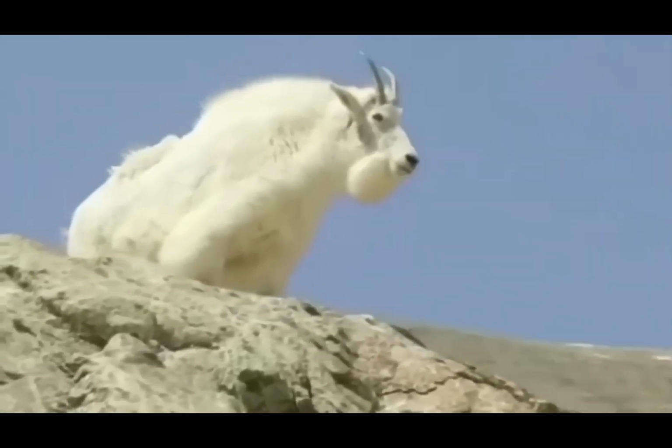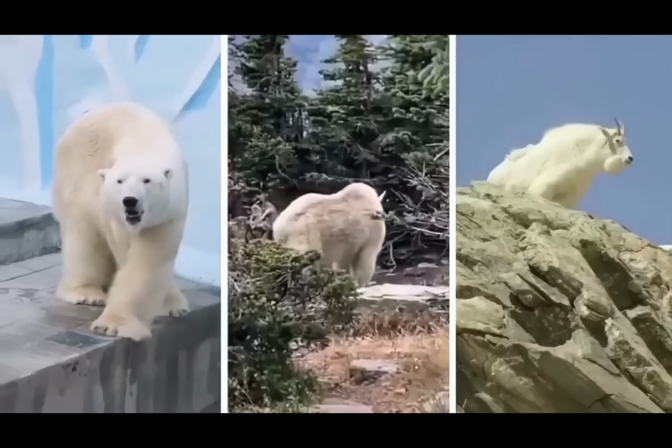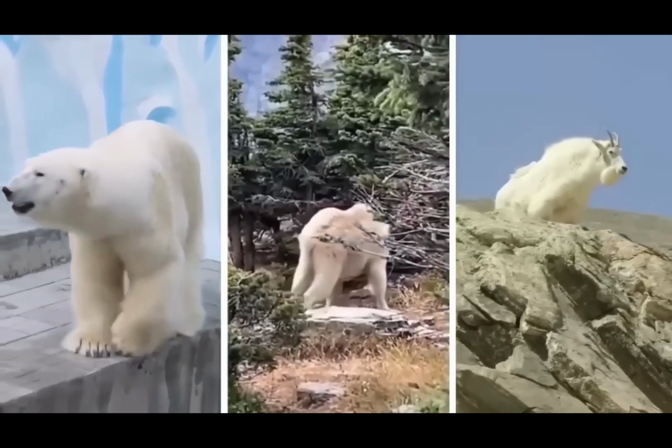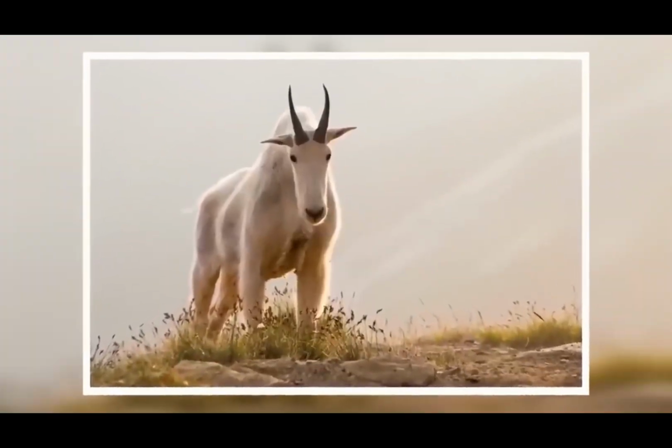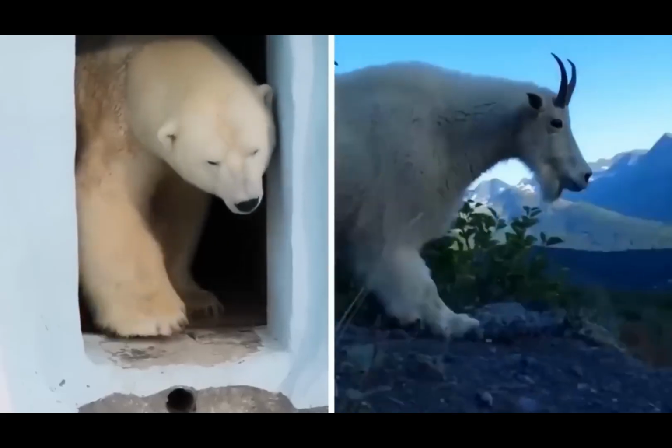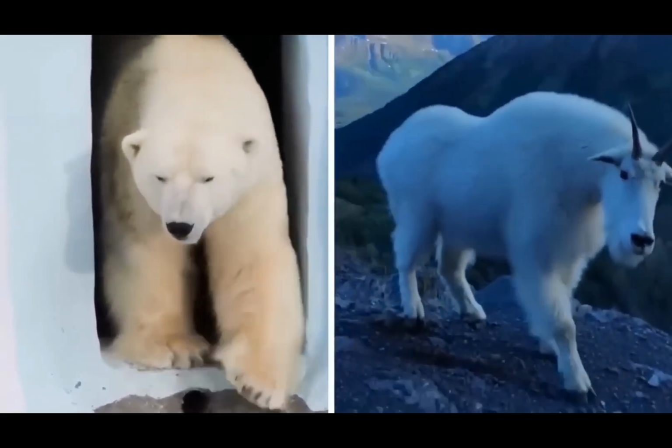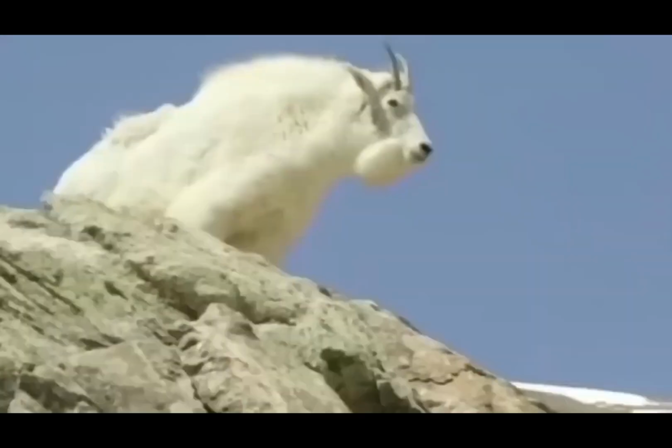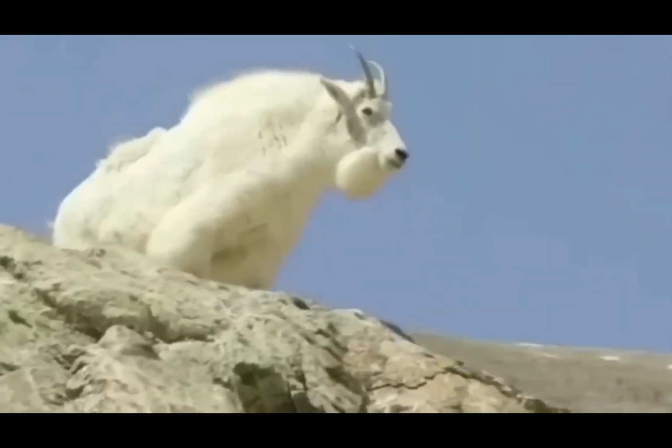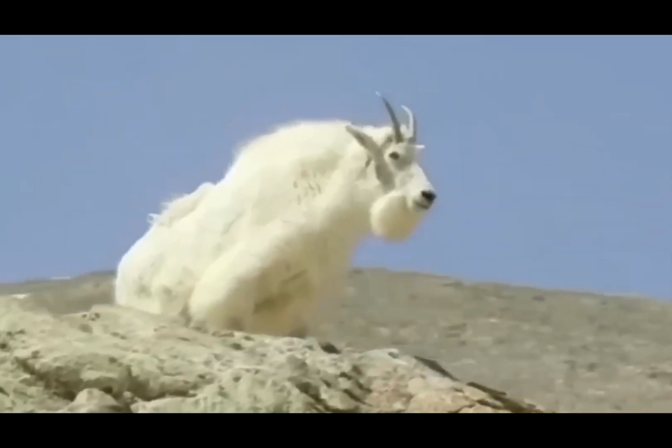You can definitely not miss this one. Have you seen an animal like a bear from the back and goat from the front? Well, if not, then take a look at this muscular mountain ghost. It's like a polar bear because of its bear-like shape and white color, but it has the face of a goat grazing in the wildlife. This contrast between a bear and a goat shows the wonders of nature.